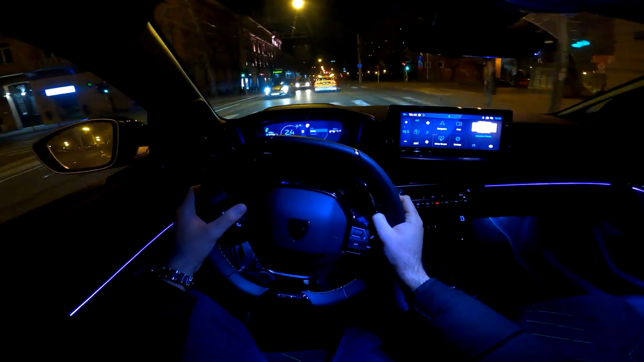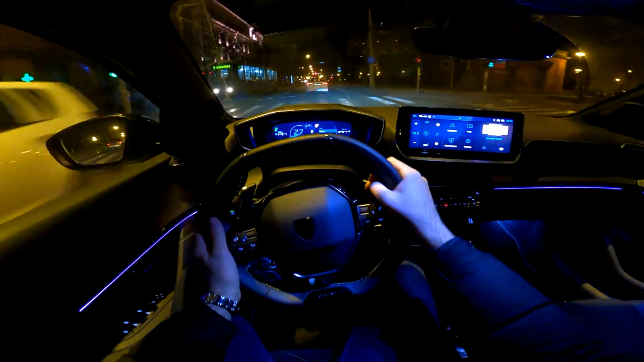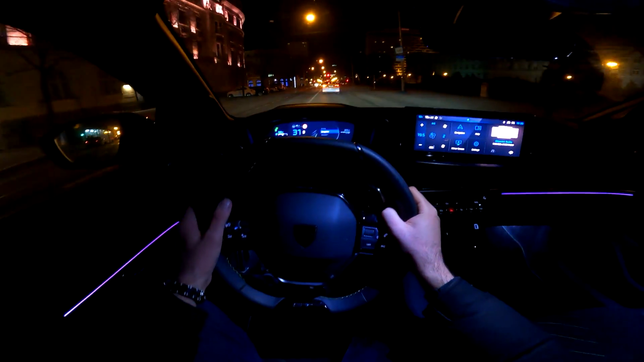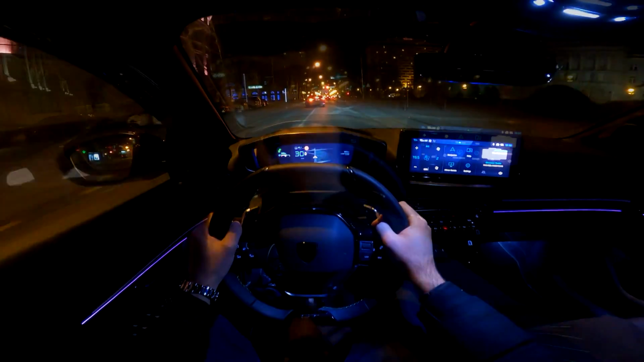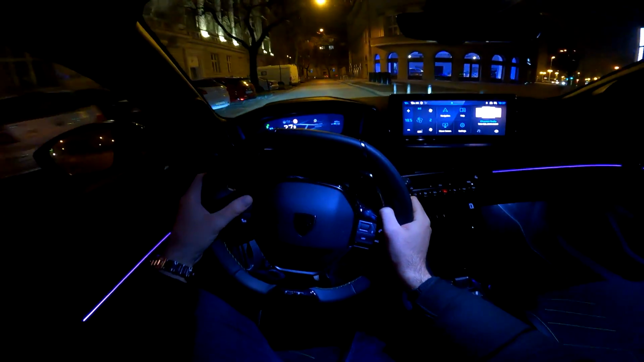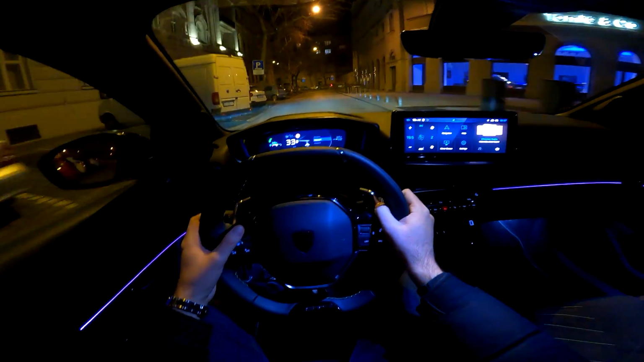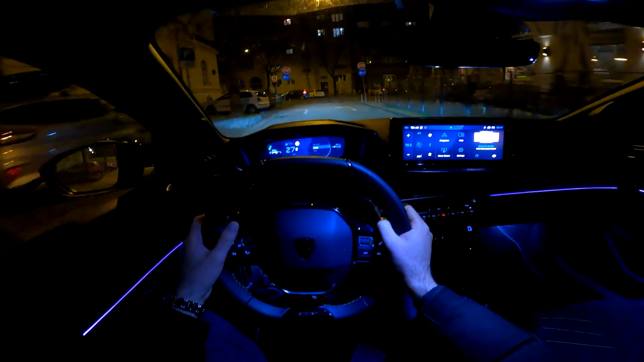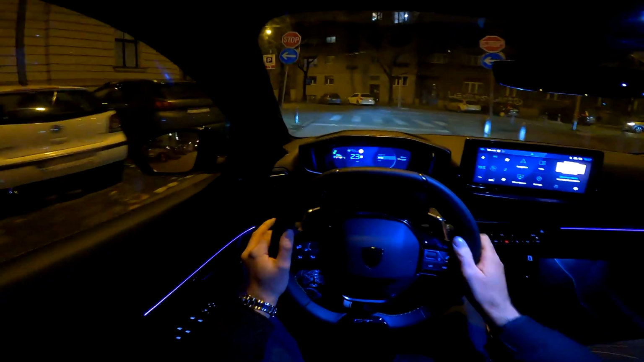You can also change the view in front of the driver. So for example, driving view, then you have the navigation view, which is very cool, especially if you're driving in an unknown city. And then there's also the personal view, which you can configure, and energy view as well.